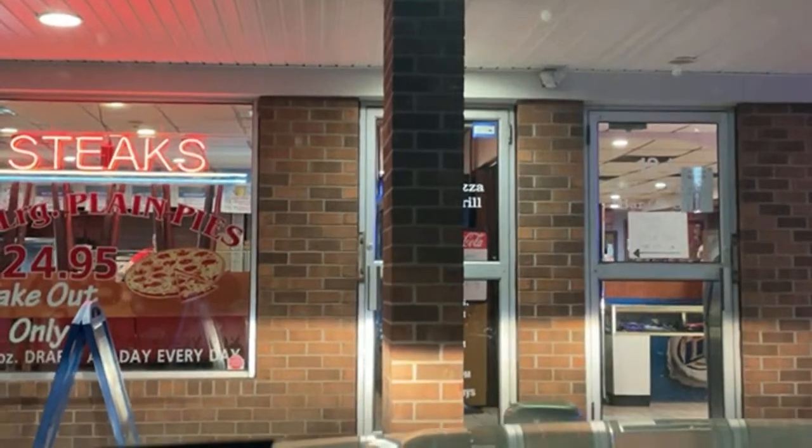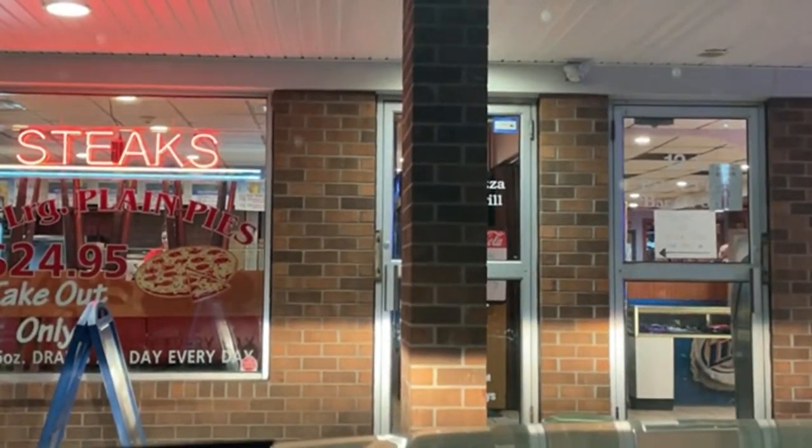The Coventry Mall and thing. Holy shit, it's fucking crowded in here tonight. What's going on here? I'm afraid to go in. I may never come back out.